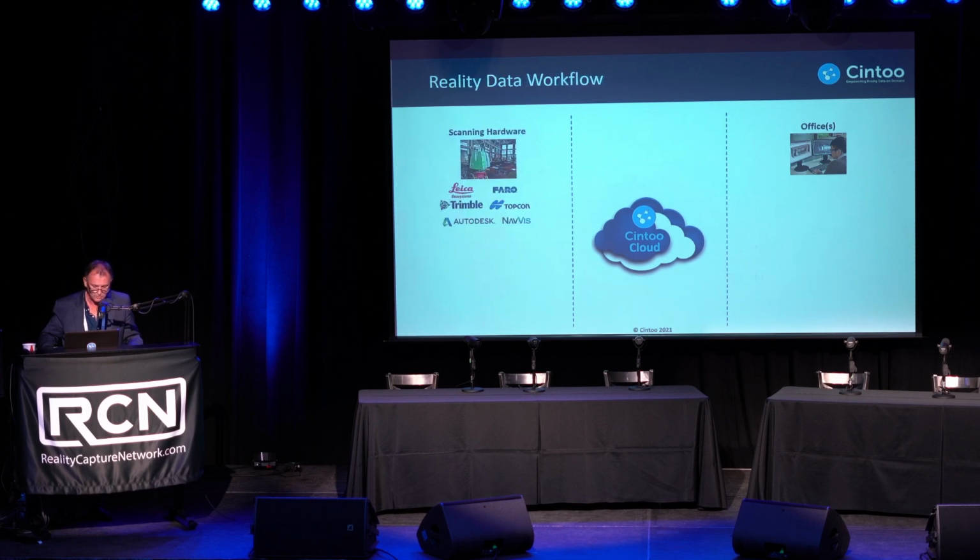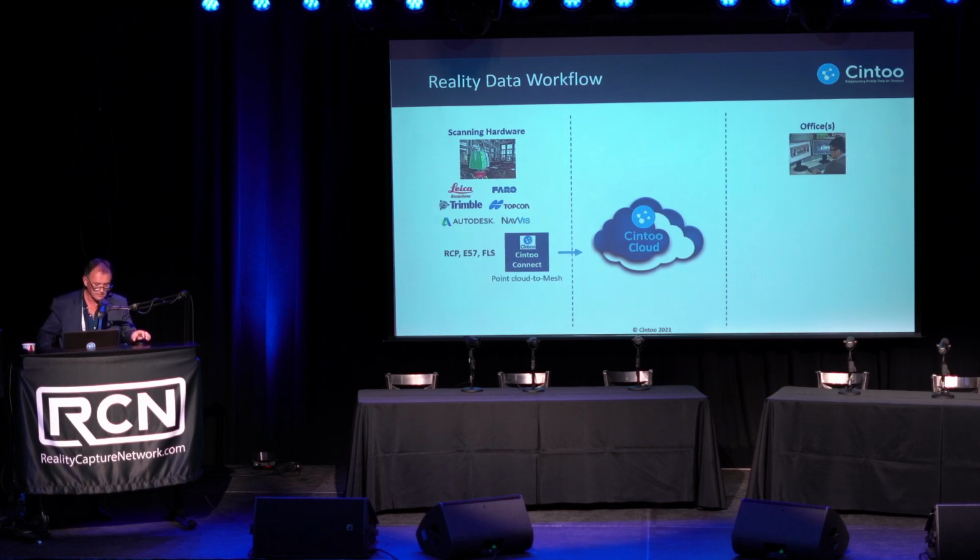So the way it works, we'll take your RCP, E57, or FLS files. We will run this point cloud to mesh transformation locally on your machine. It takes about 1 minute per 10 million points. So if you have laser scans of 10 million points, it will take about 1 minute to do this point cloud to mesh transformation. And then we will automatically upload the data to Cintoo Cloud. So everything uploaded in the cloud is mesh-based.